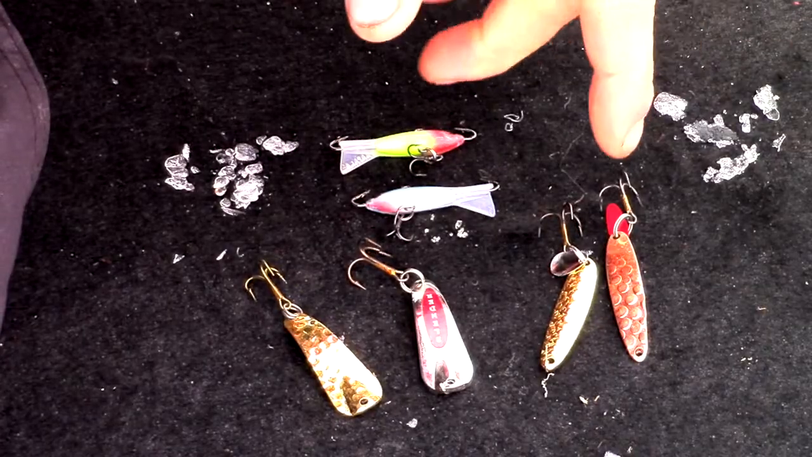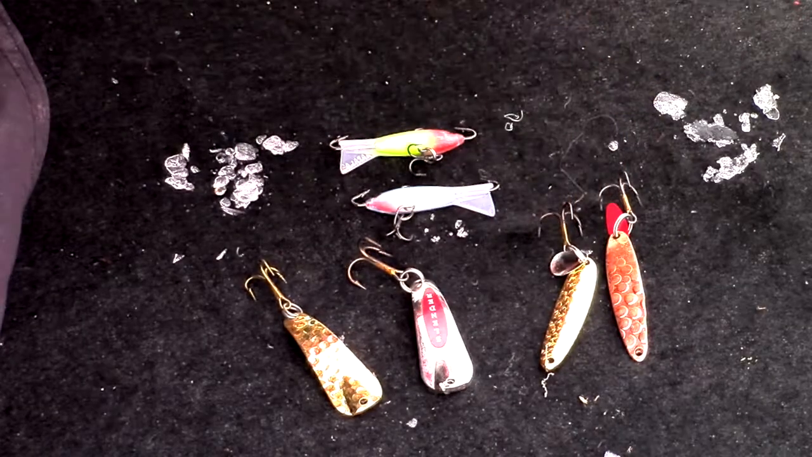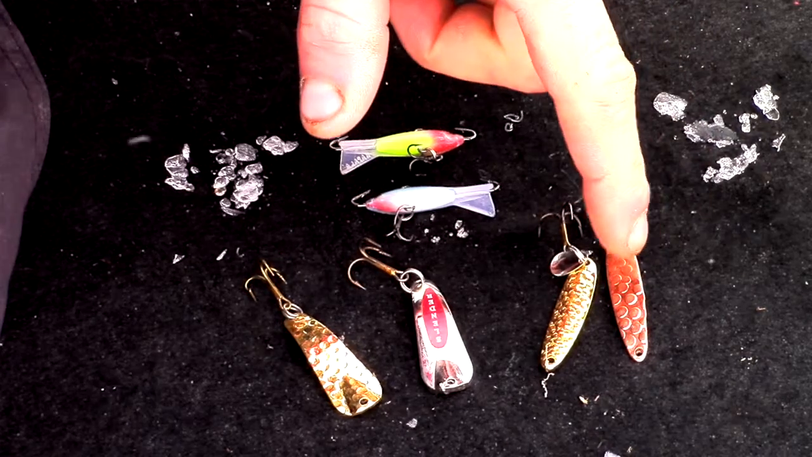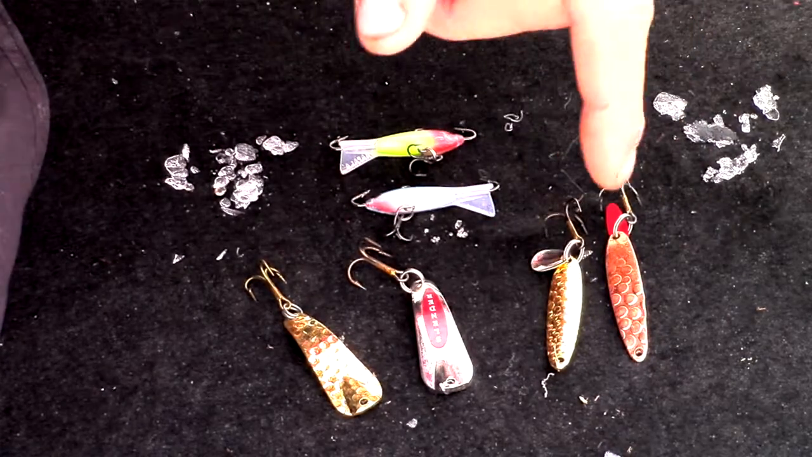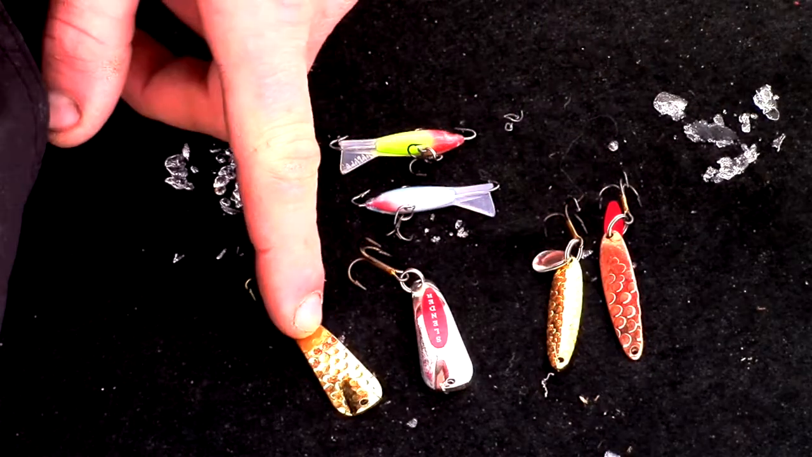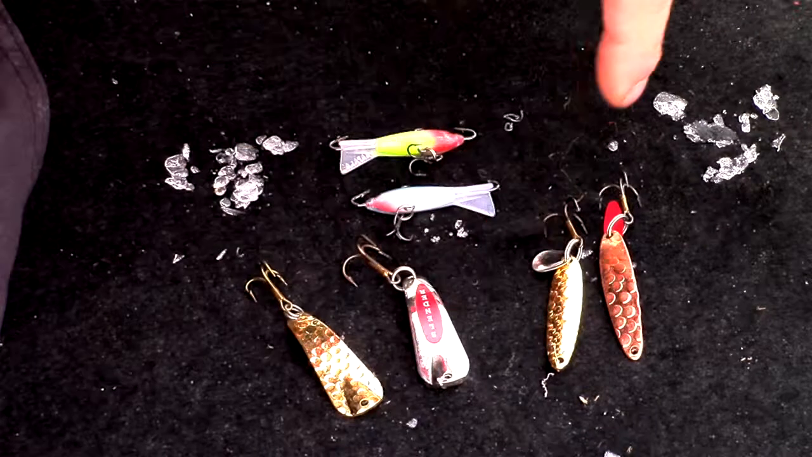Now the baits we've been using the last few days, pretty much the staples for me the last couple weeks out on the Winnebago system, the Swedish pimples. That's pretty much a given. Hammered copper, hammered gold, the slender spoons in the new hammered gold, and the silver and white.